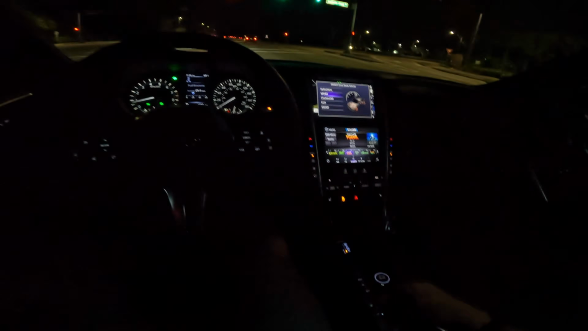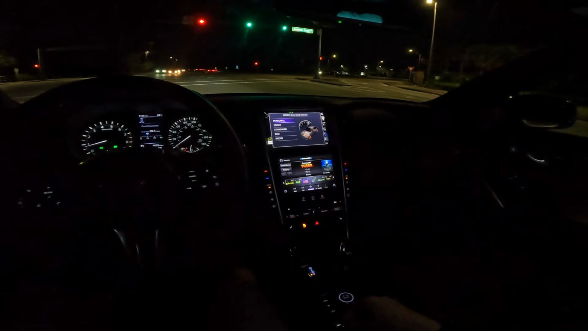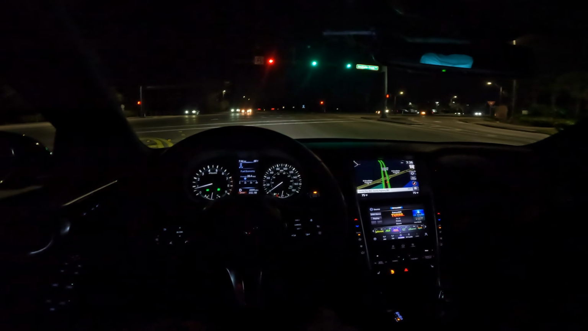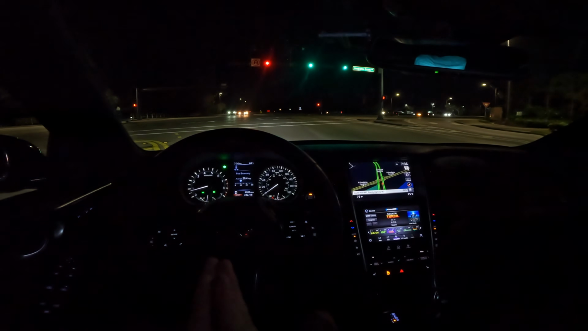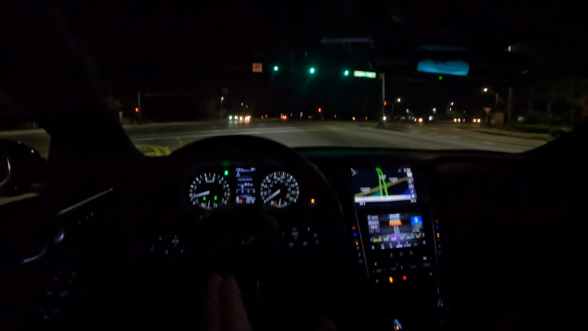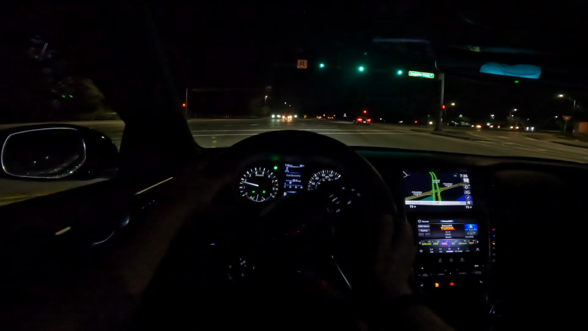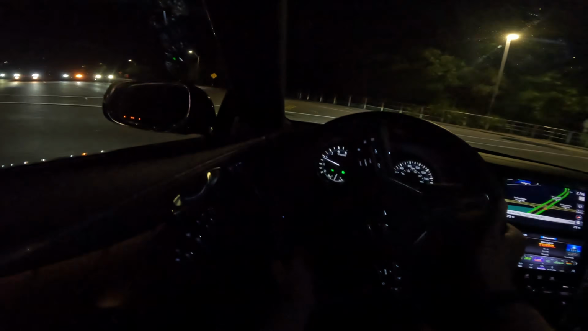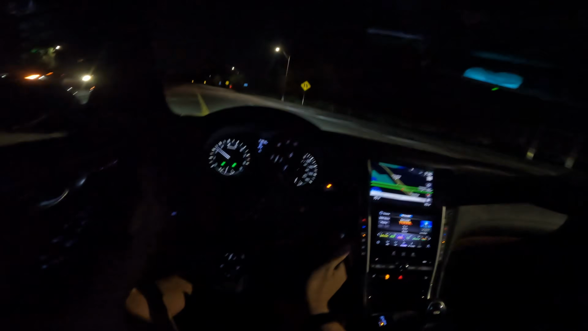We can put it into sport mode here. There are a few different driving modes. I haven't really played with any of them other than sport and standard. In my full review, I did a 0 to 60 in this around 5.2 seconds. It launches like a bat out of hell. It's very, very impressive. We're in sport mode here and we're gonna have a little fun.